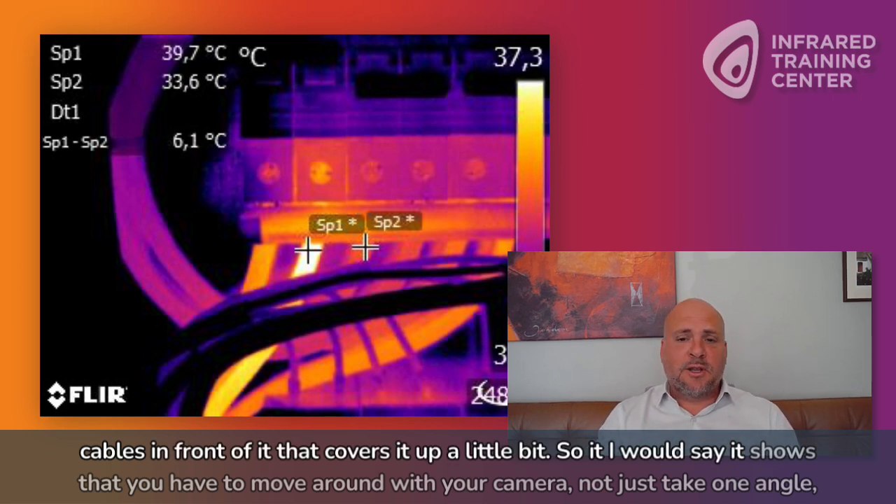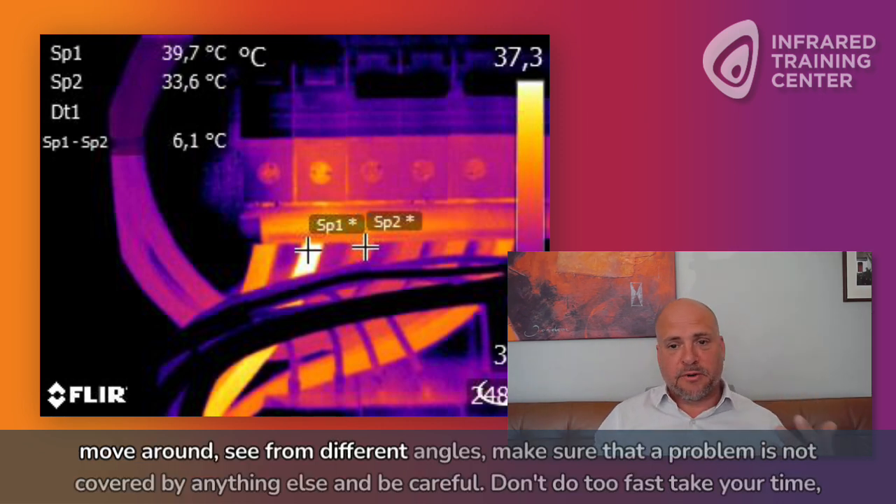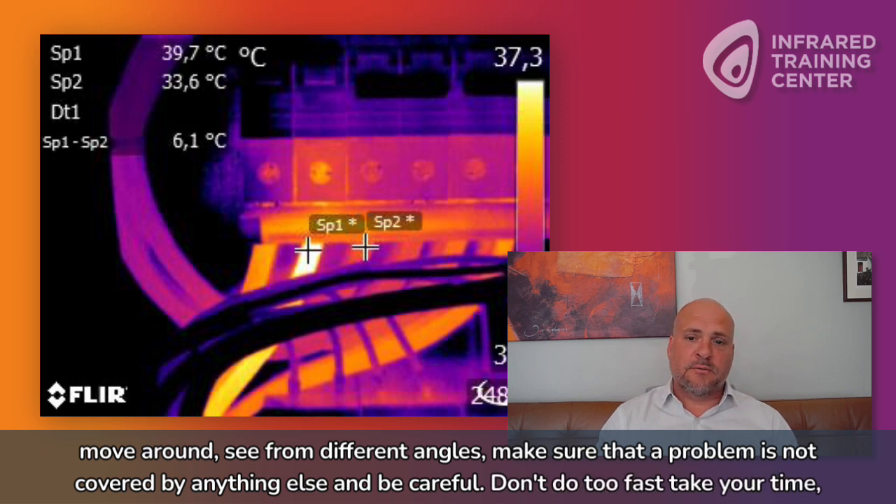So I would say it shows that you have to move around with your camera, not just take one angle. Move around, see from different angles, make sure that a problem is not covered by anything else, and be careful. Don't do it too fast. Take your time.